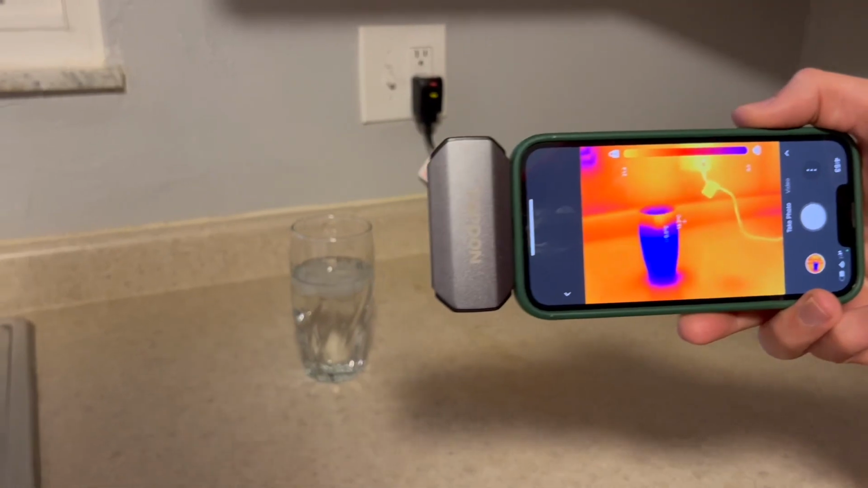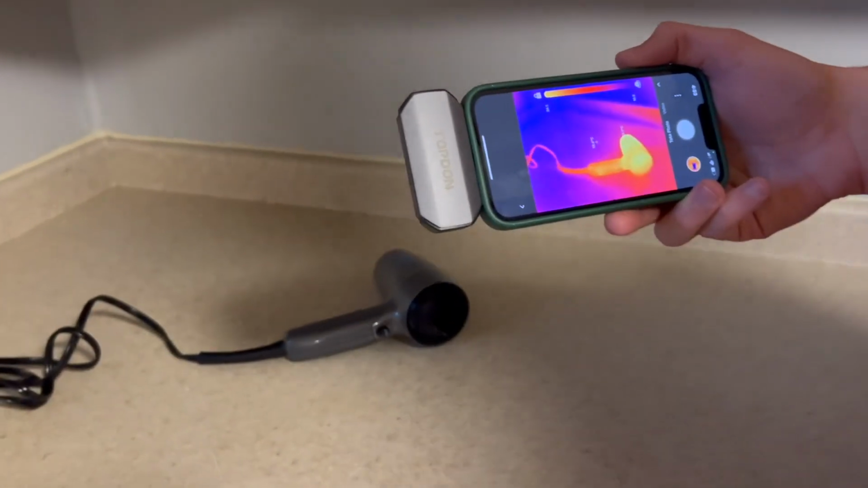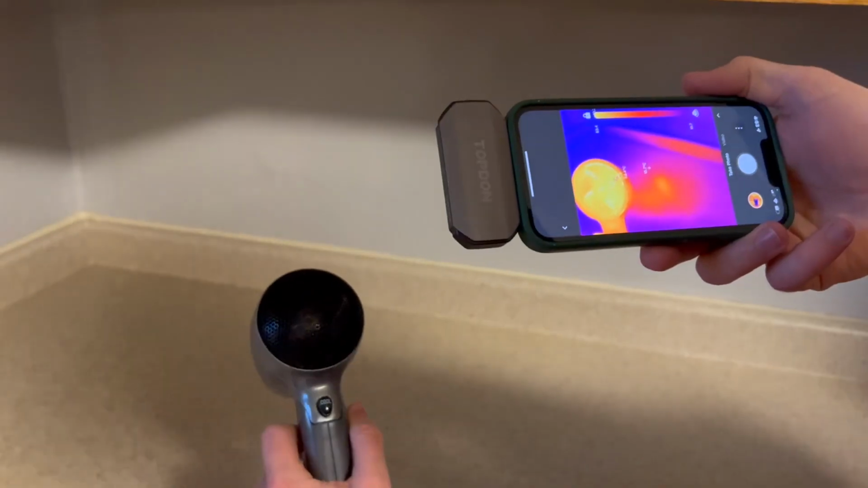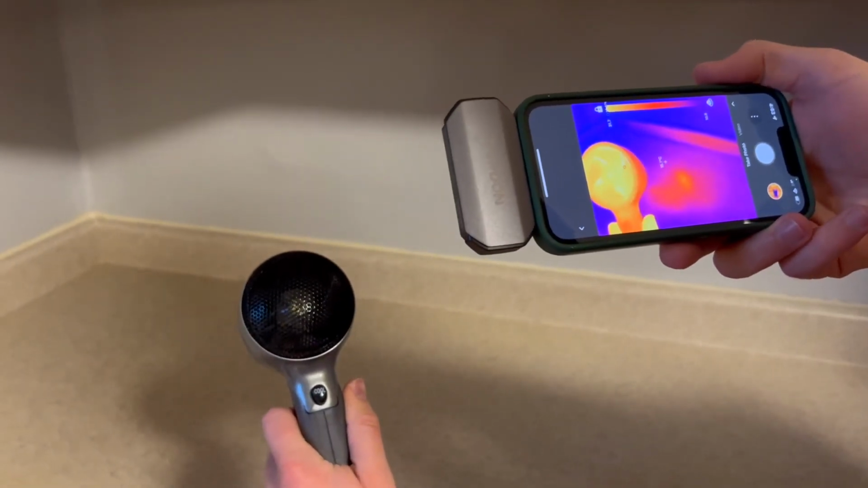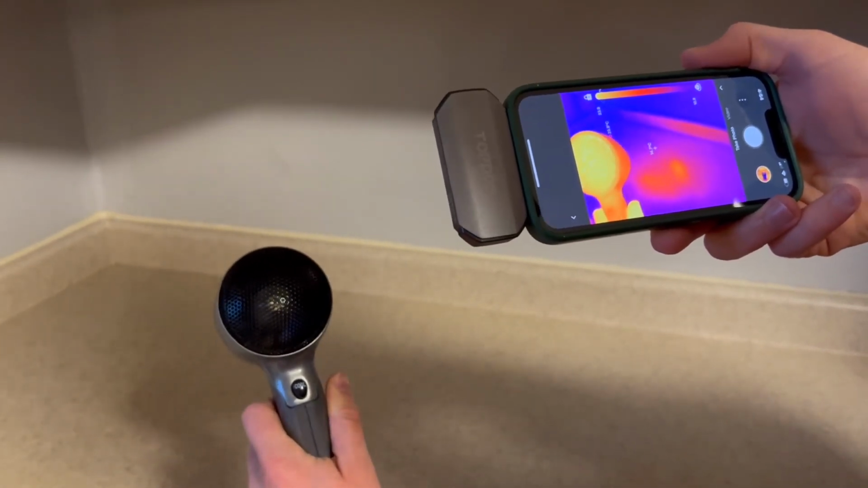So now we're going to move over to something warm. We're going to be looking at this blow dryer here. You can see this has previously been turned on. It's already warmer than the countertop itself. You're going to notice that the blow dryer is actually making the color of the countertop warmer as it's blowing the hot air.